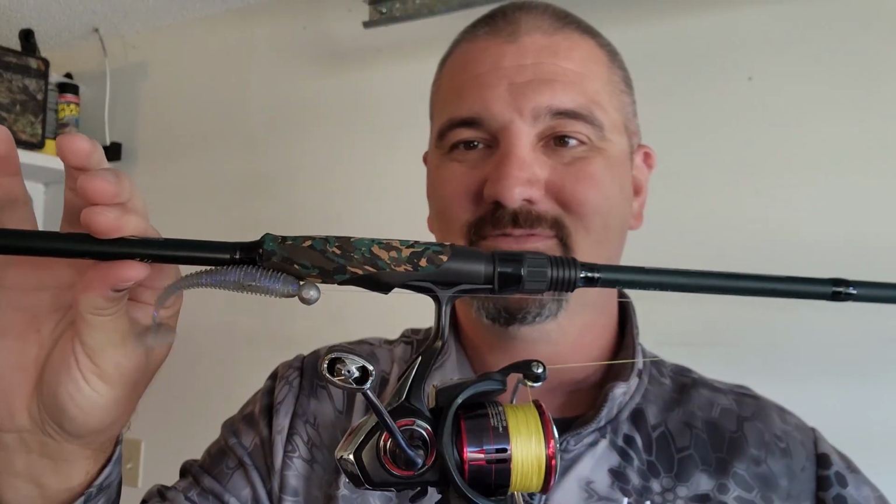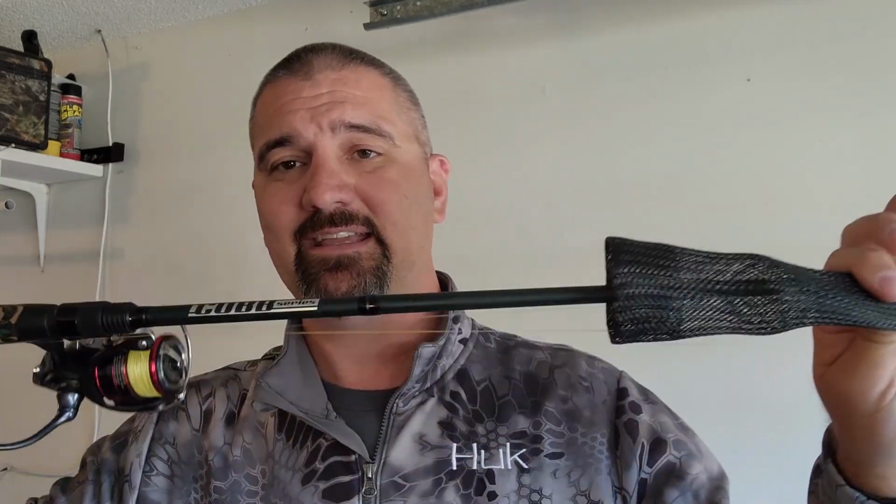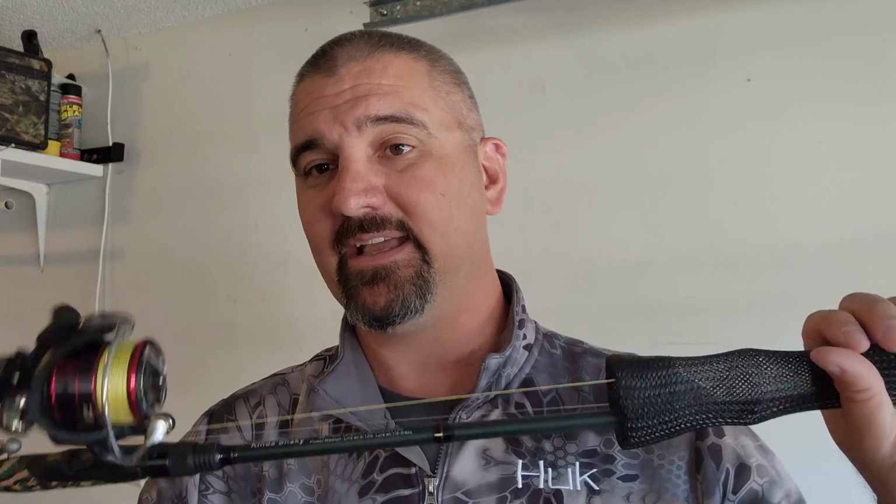So, show y'all what I was throwing. I threw a bunch of other baits, just trying them out, but for the most part, that's what I was throwing. It's a little Kitech, I want to say it's electric shad, on a 1/4 ounce Scottsboro Tackle Hellfire finesse ball head. This is a Cobb series, I want to say it's a 7.1. Yep, 7.1 medium, extra fast action spinning rod.